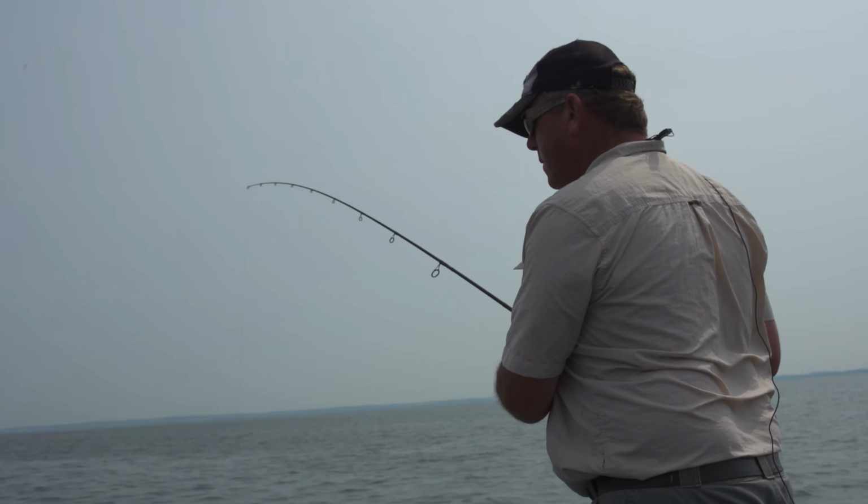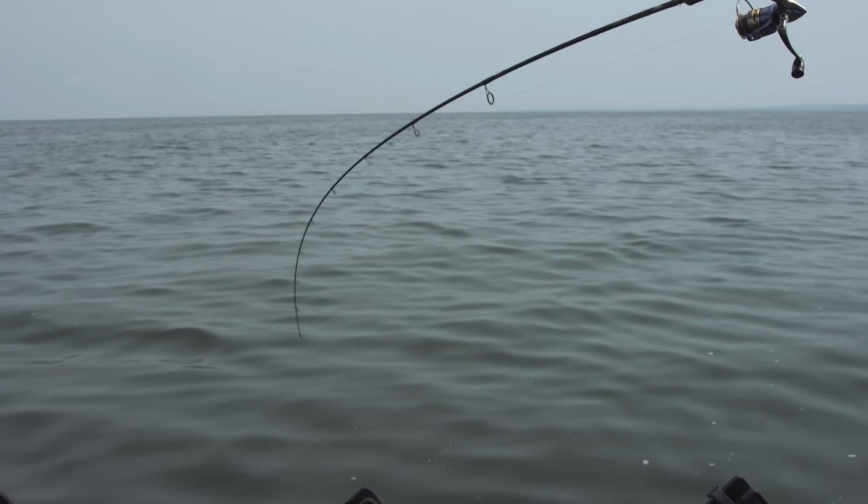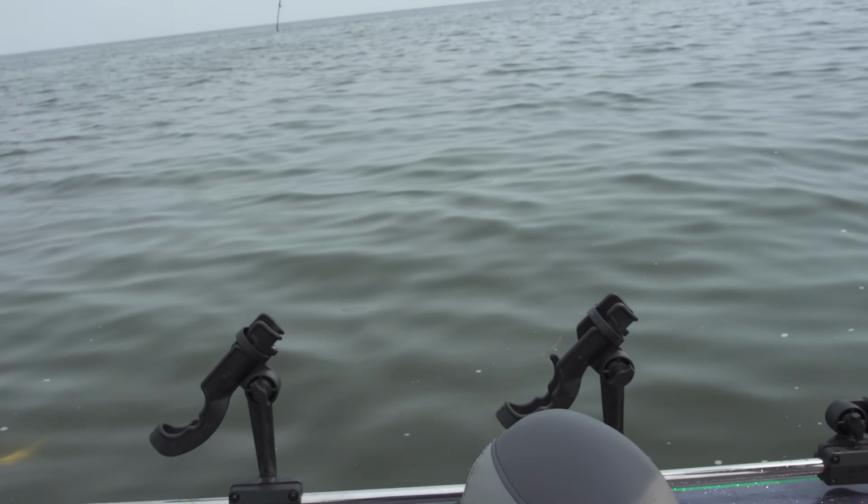We're in 6 feet. Oh, I just had one hit it right here. I got one too. I got a nice one. Yeah, I got one. I think I got a sheephead, but we'll find out. Yeah, you got a good fish. I got a nice walleye.